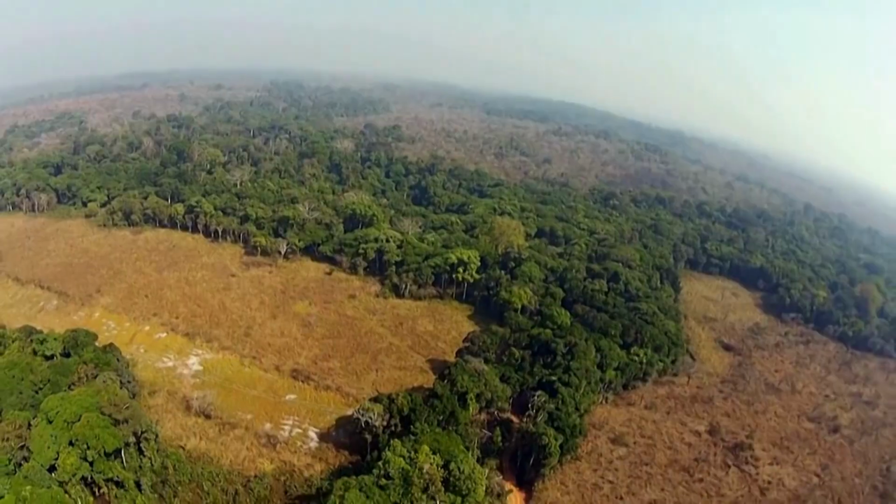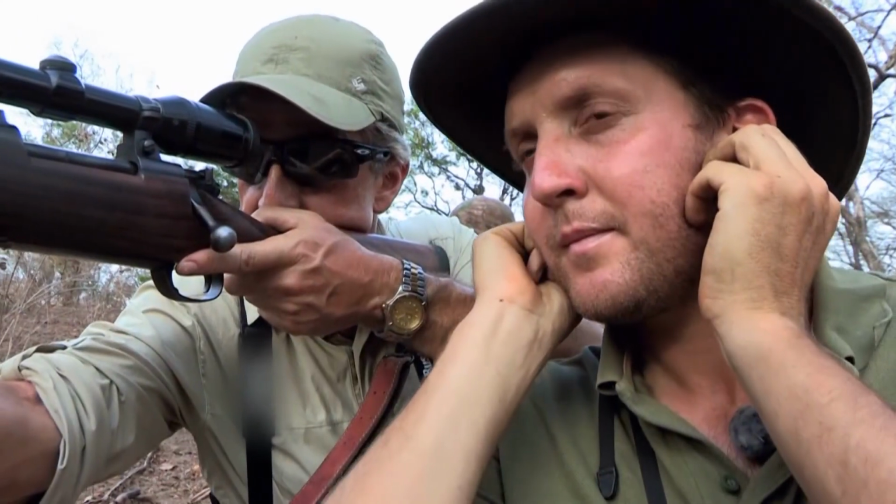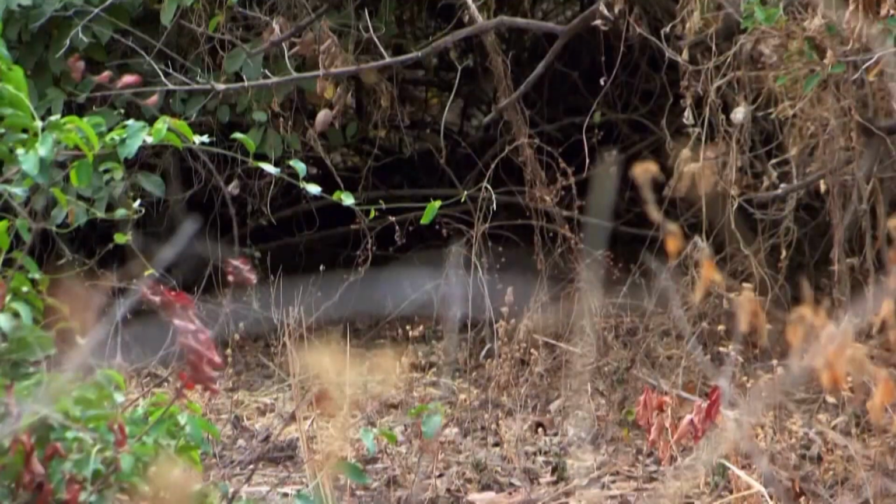And then to come up here into Cameroon and find these Red River hogs. See it? Yeah. You think that's a male? Okay, that's a male. Yeah. Based on that, can you make that shot? And I looked through the scope, but I'm pretty sure I've got the shoulder right there. I'm clear because it's standing up. All right, here we go. Okay, here we go.